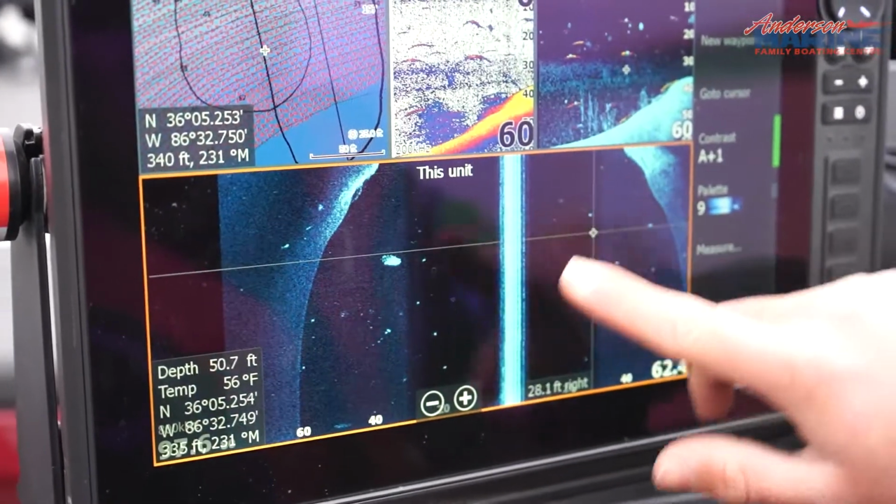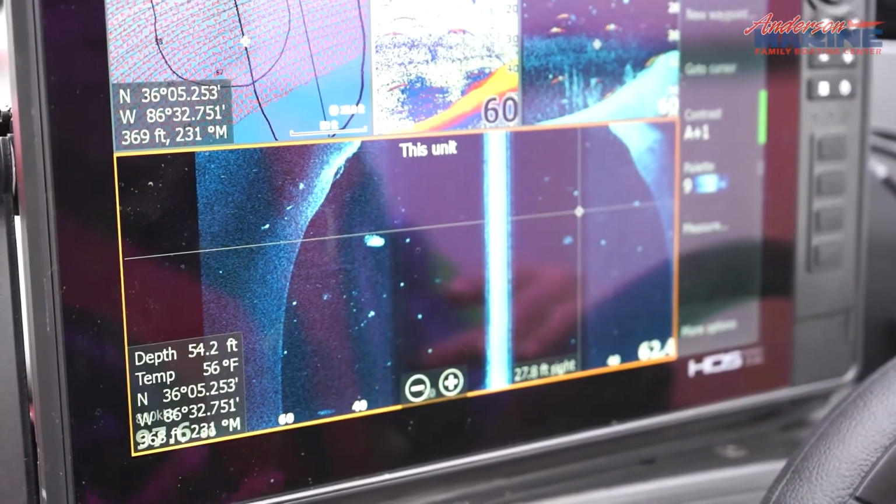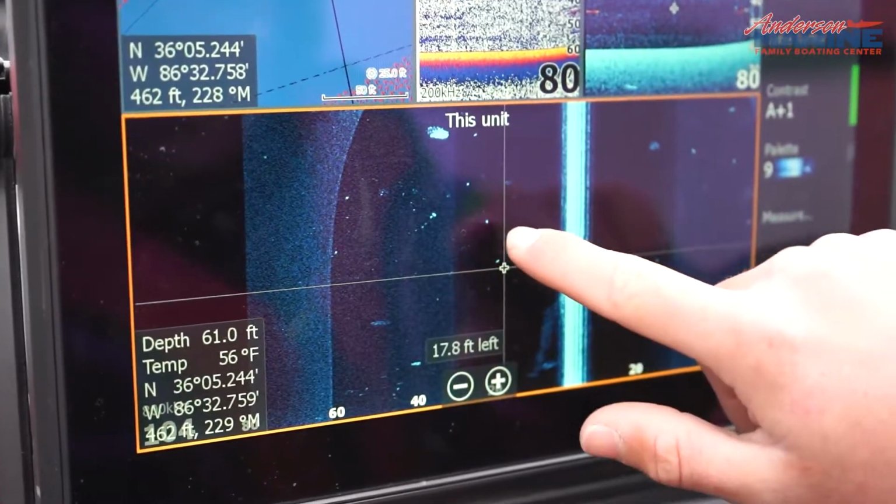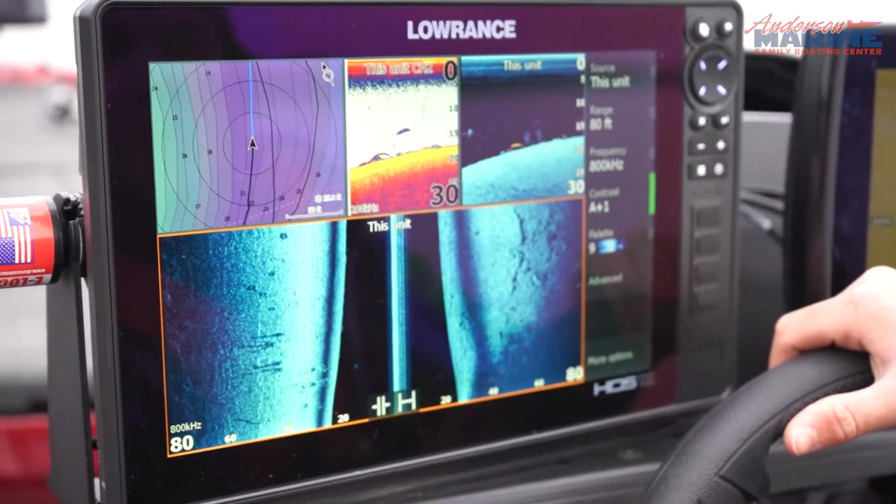But also, we've got here suspended some bait fish. And bait fish are just going to look like big blobs under the water. And fish are going to be individual dots like you see right here and right here. And you can really see what's what.